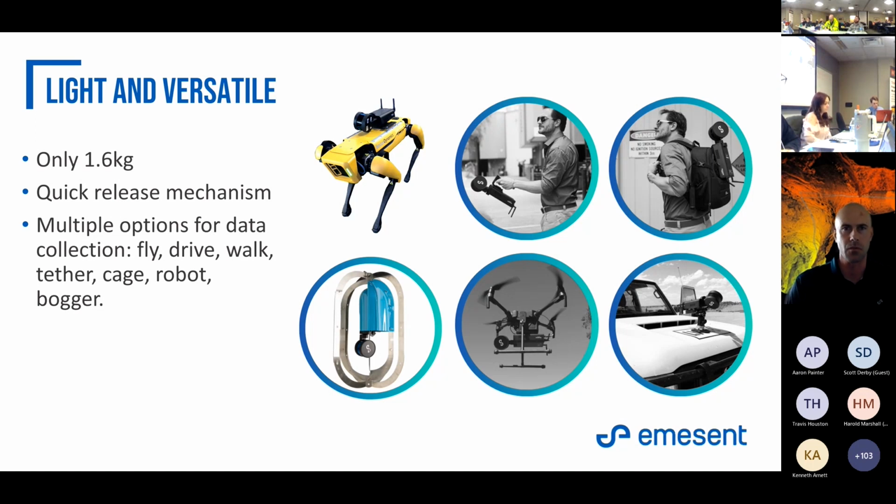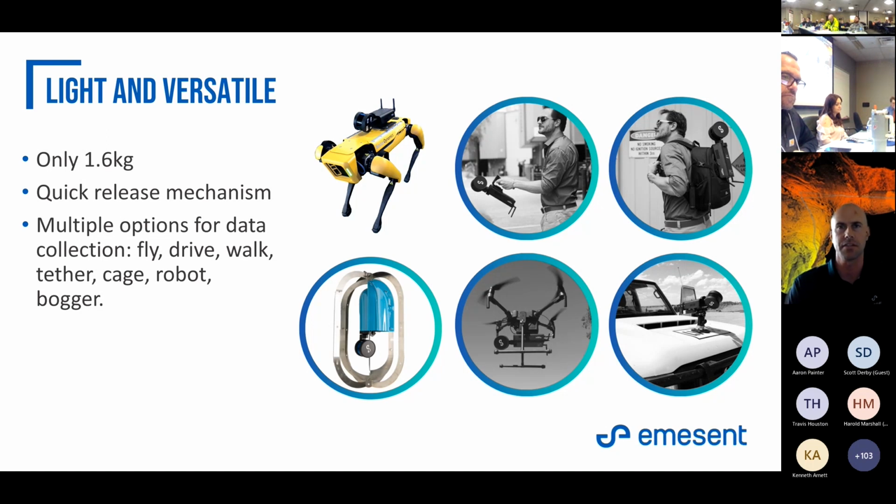Right here, you can see the Boston Dynamics Spot. We're fully integrated here, so you can use our advanced level autonomy with Spot. Changing between the different ways to deploy it, it's just a quick release mechanism. So it's just 2 thumbs, and you're going to snap it off, and you can put it on whatever's next, by any means necessary to capture that point cloud.